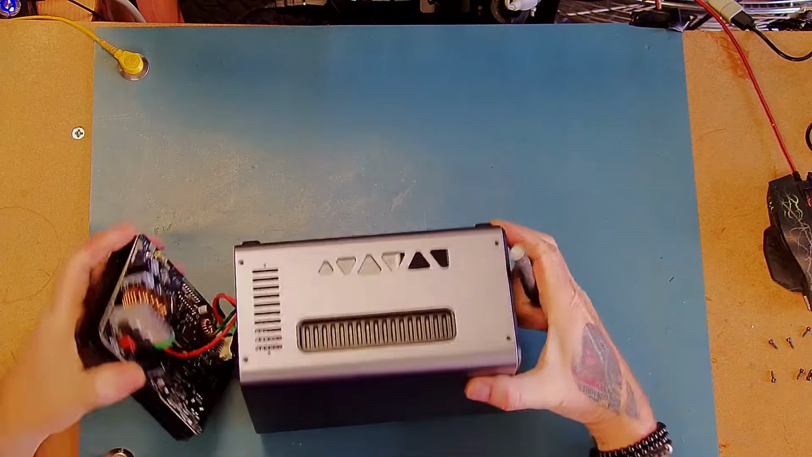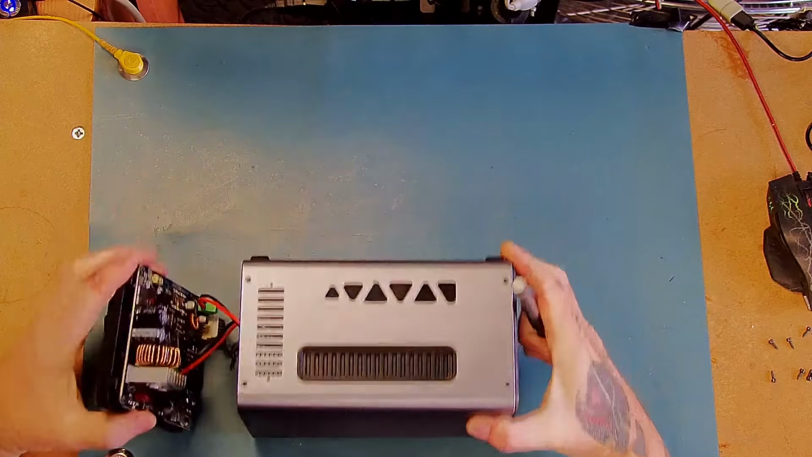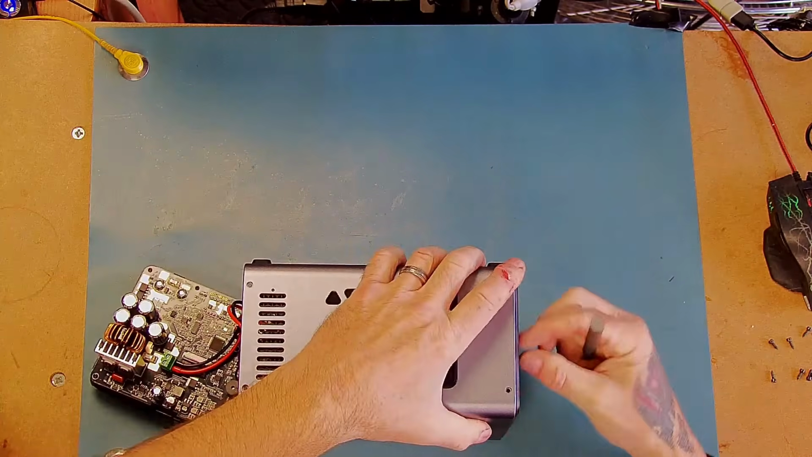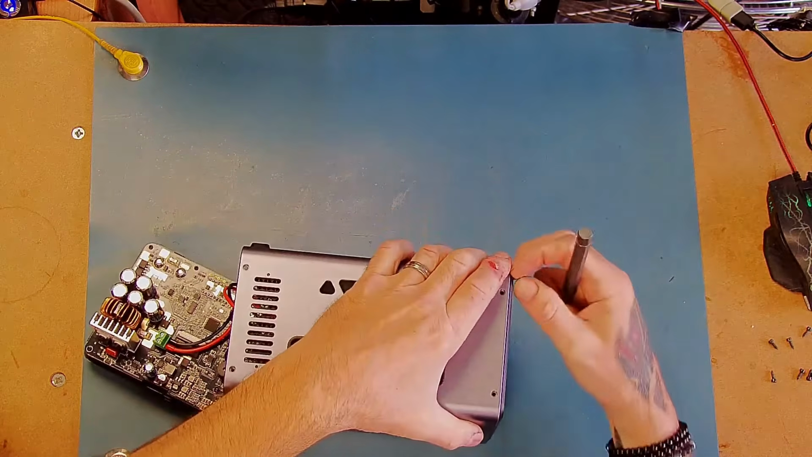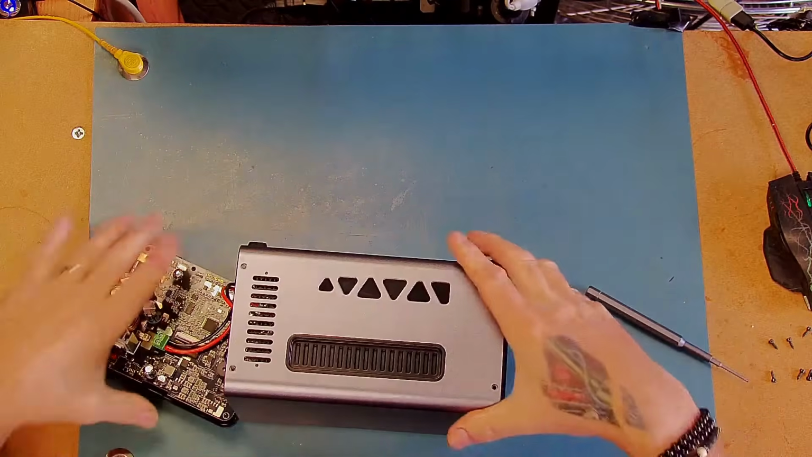Had the front panel off before. Haven't had the back panel off yet. That seems to be quite tight.